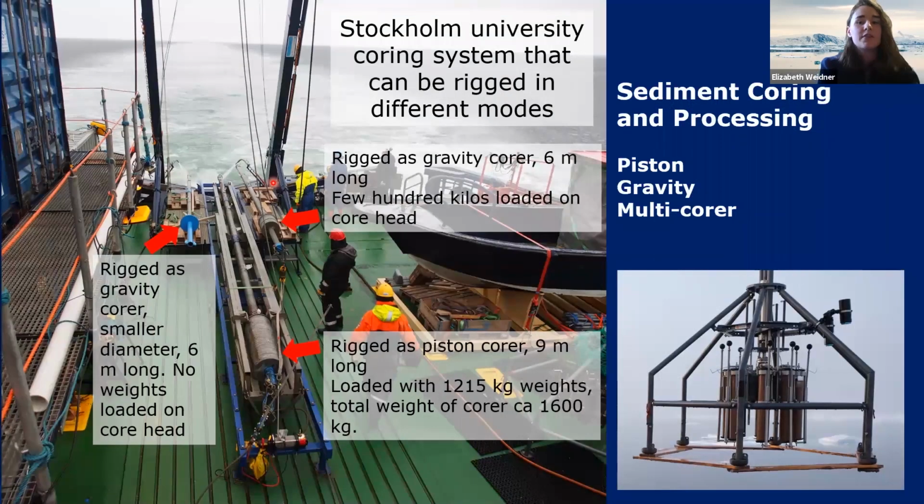So first off is sediment coring and processing. I think this might have been the largest operation in terms of people, both science and crew. Coring was done from the stern deck. You can see here, core rigs were loaded onto the A-frame.